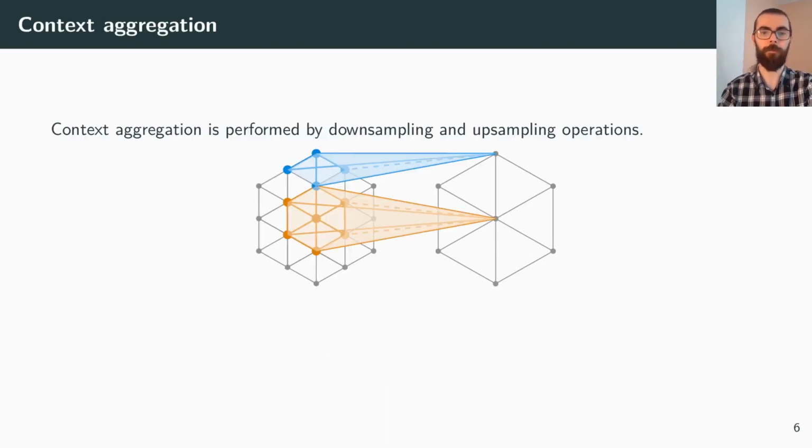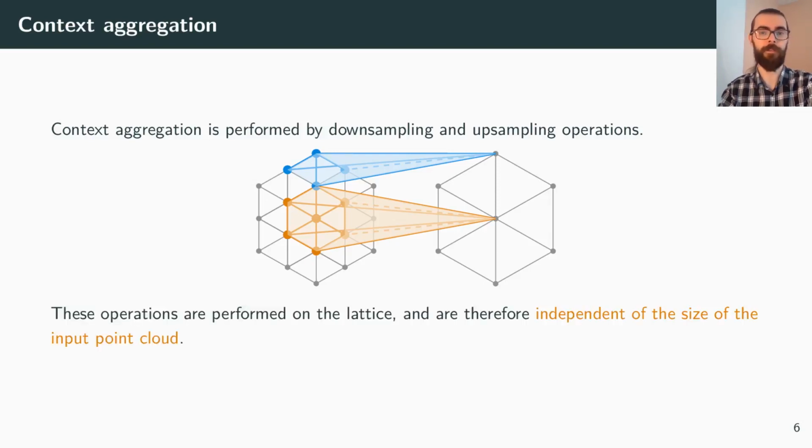Context aggregation is performed by upsampling and downsampling operations. And the advantage is that these operations perform only on the lattice and are therefore independent of the size of the input point cloud, gaining therefore memory efficiency and speed.